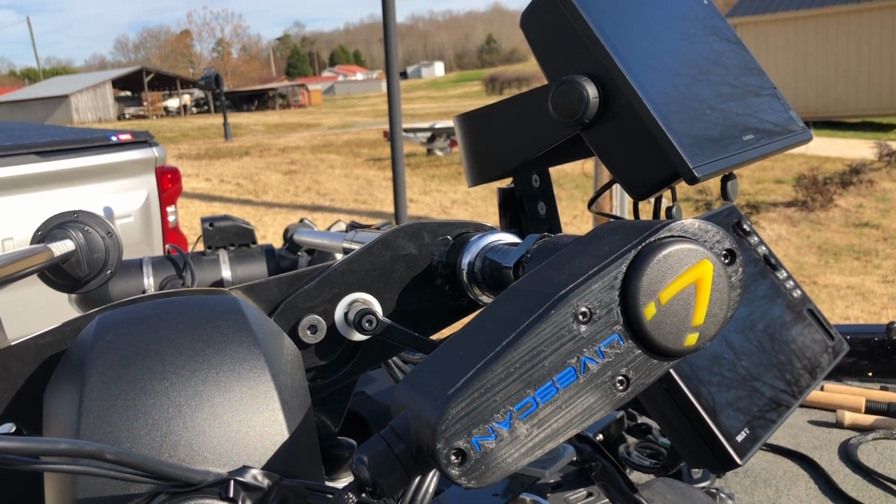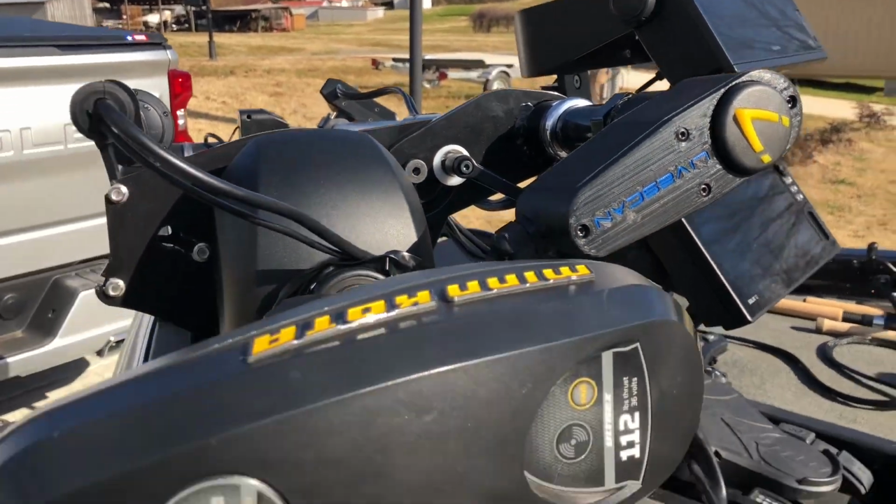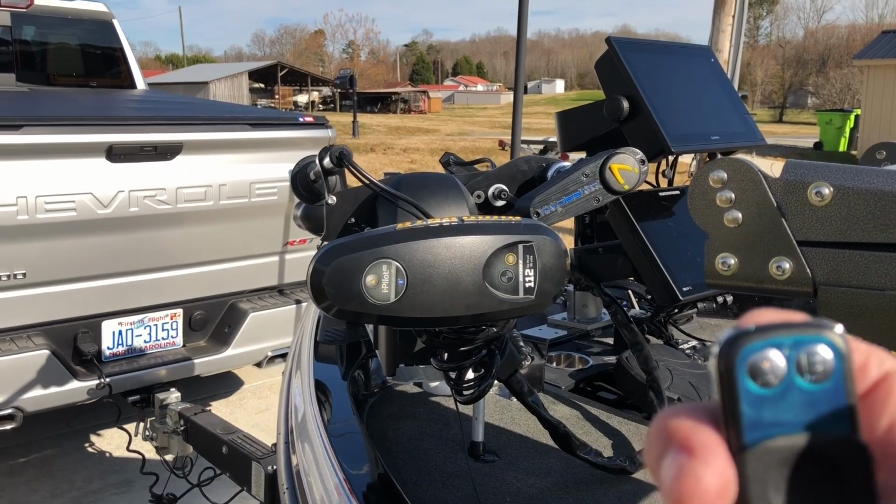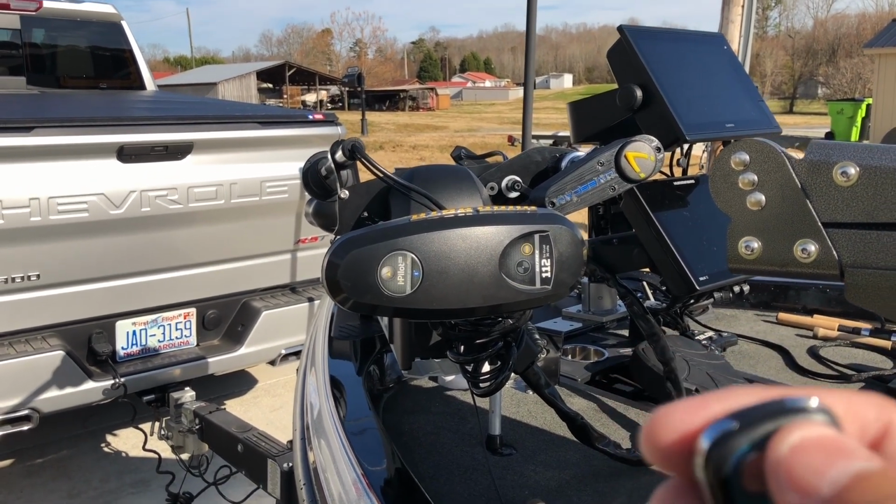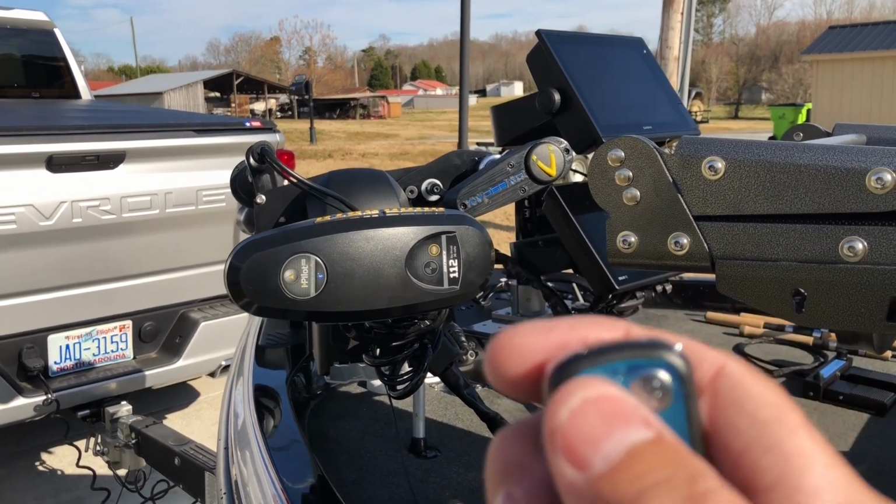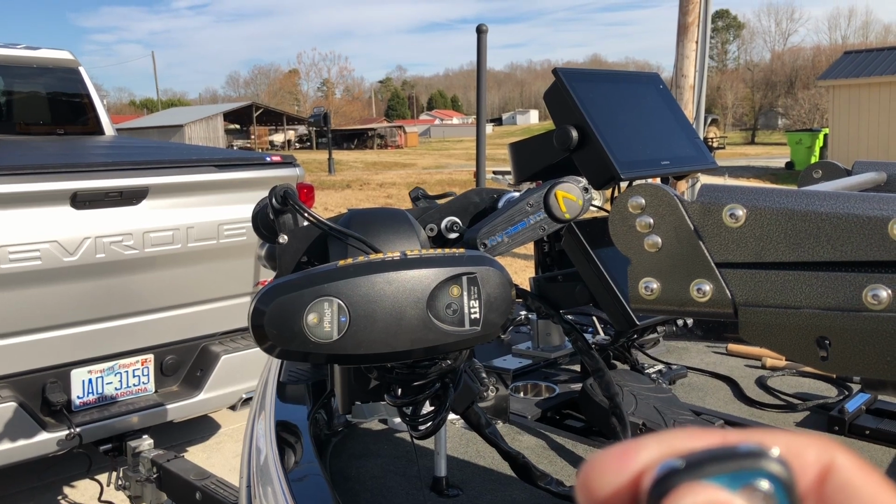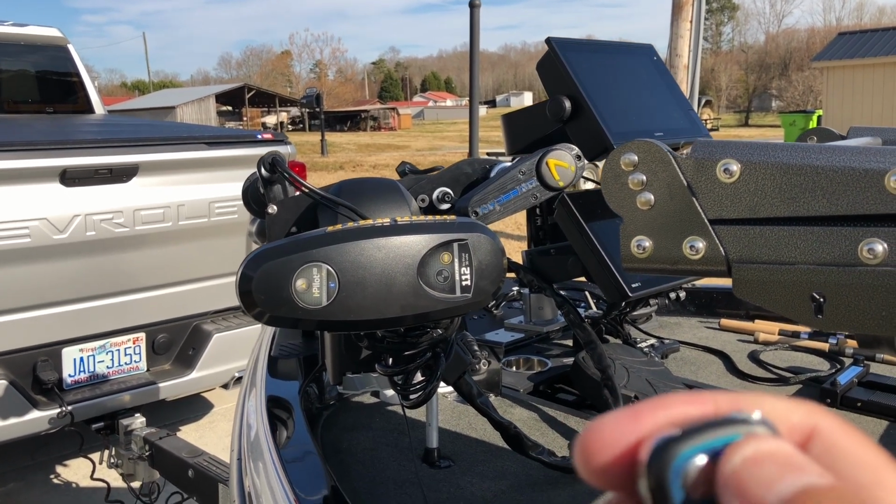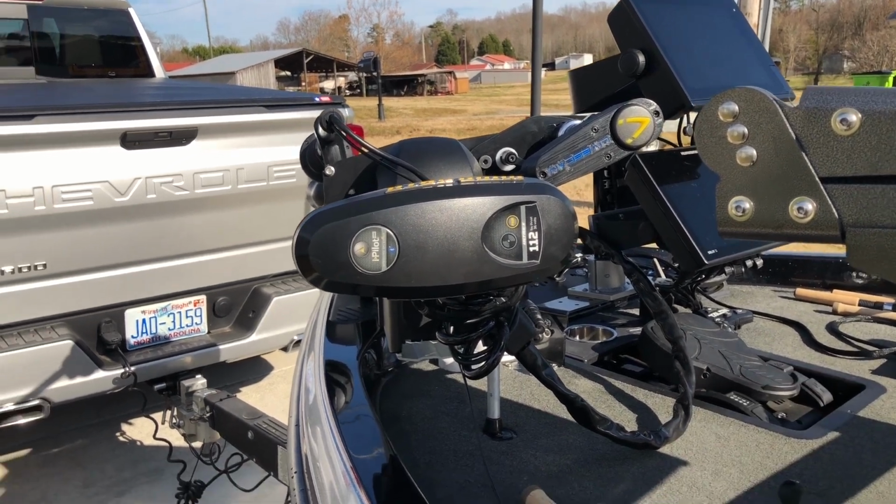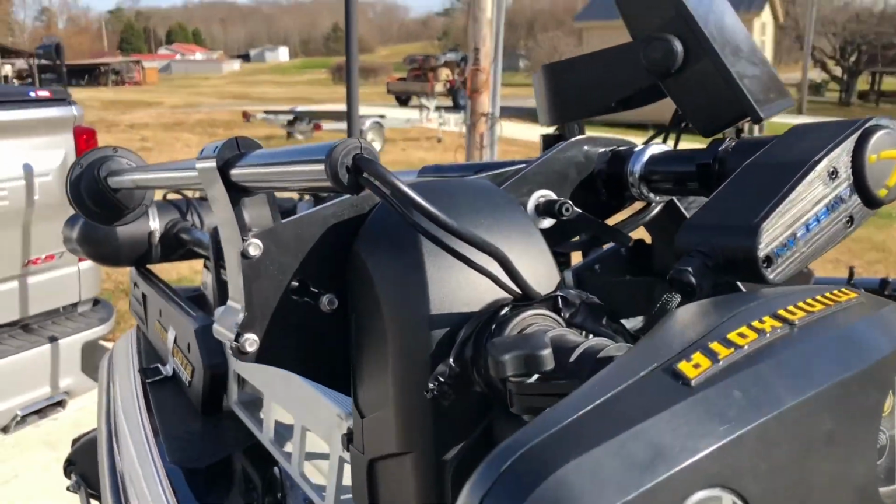I've got it on a higher speed right now, but this remote control is pretty neat. Anyway, we're going to try it out on the water today, see how it does.